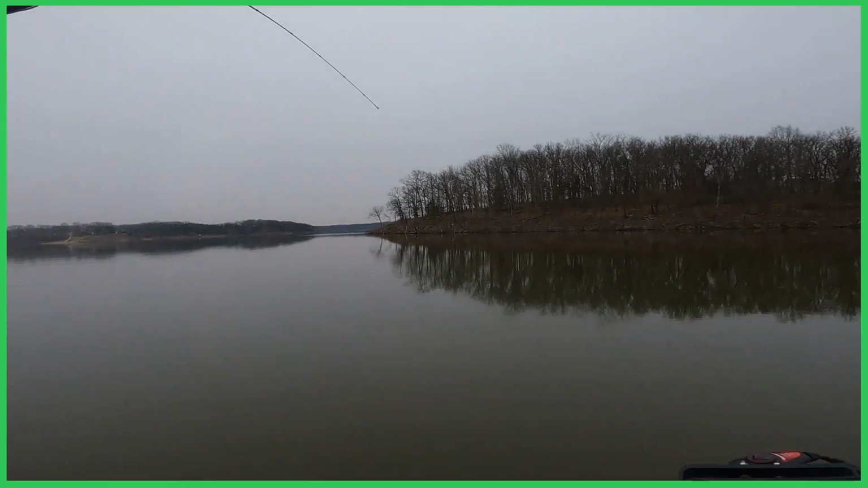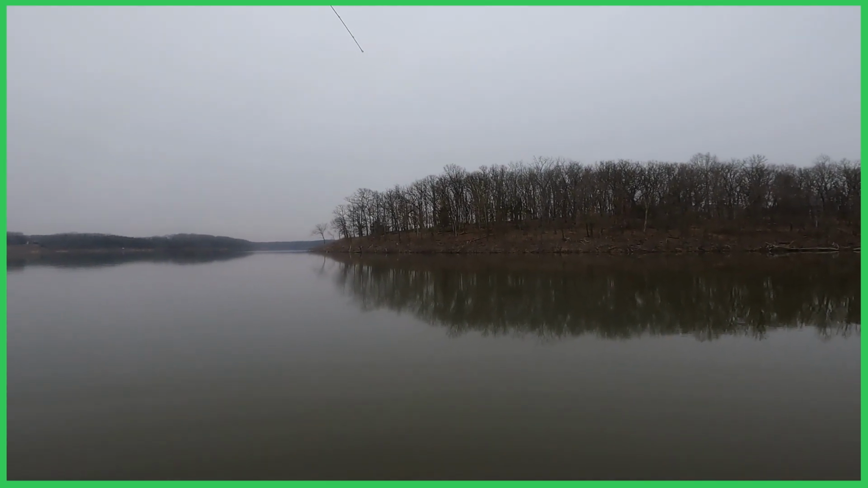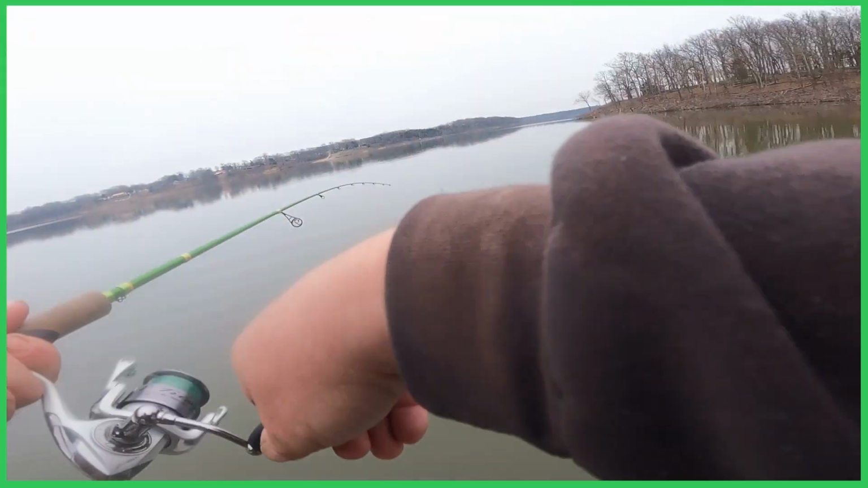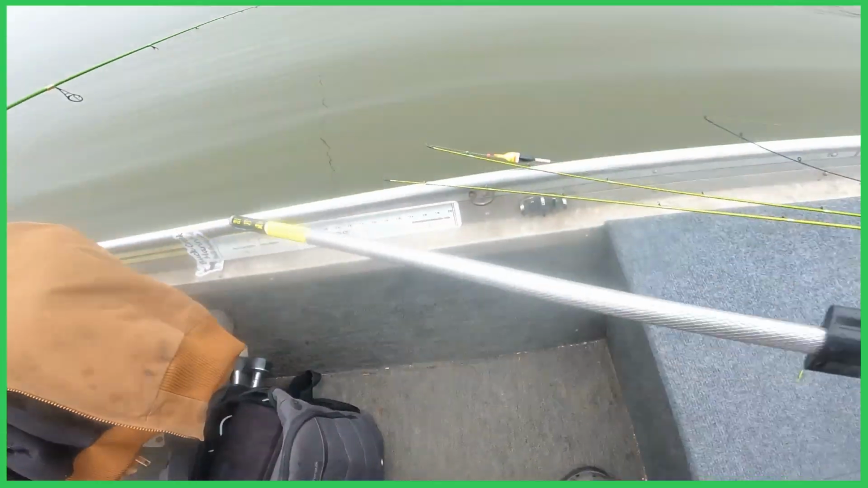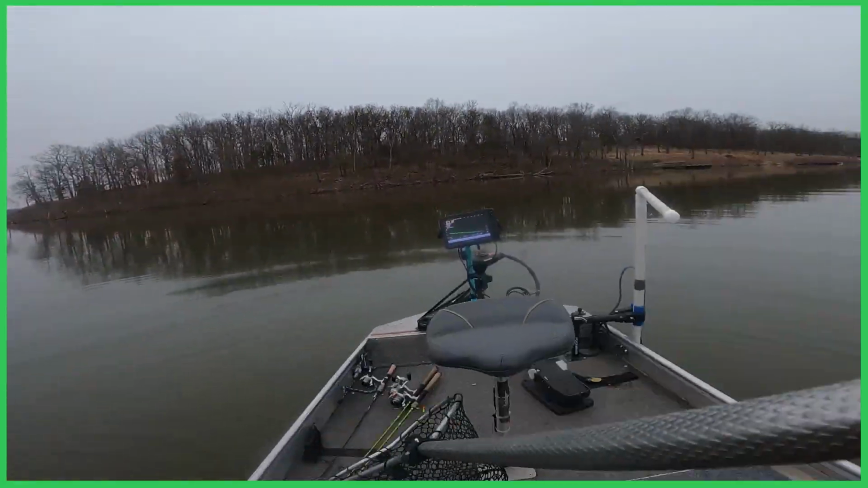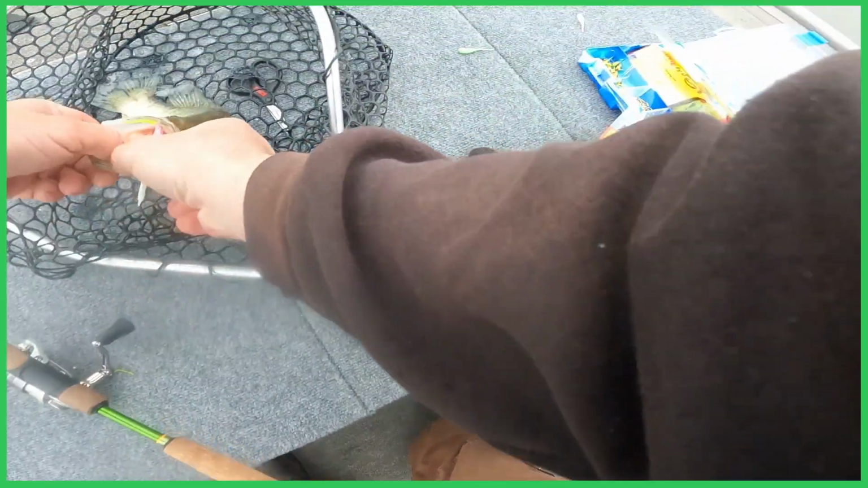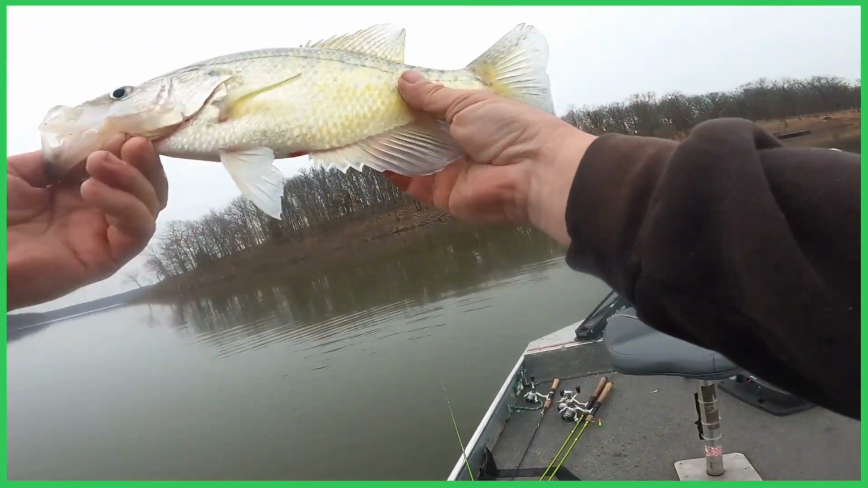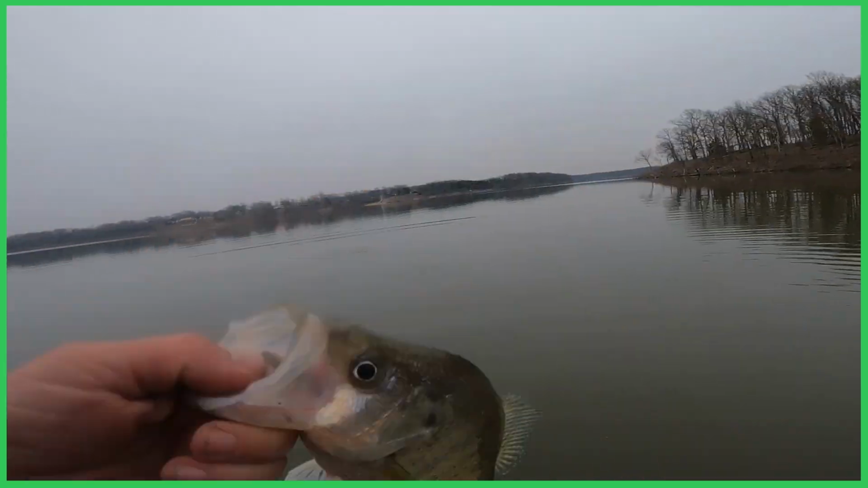Gotcha, buddy. Oh, I got a fish and he's got me in that tree. I got him out good. Oh, that's a good fish. I don't know, that may be a white. That's got to be a white. Oh, that's a huge crappie. Oh, get the net, get the net. That is one big Pomme De Terre crappie right there, boys. Holy moly. Now that is probably the biggest one I've caught up here. That's more like a Bull Shoals crappie right there. That is one nice crappie.